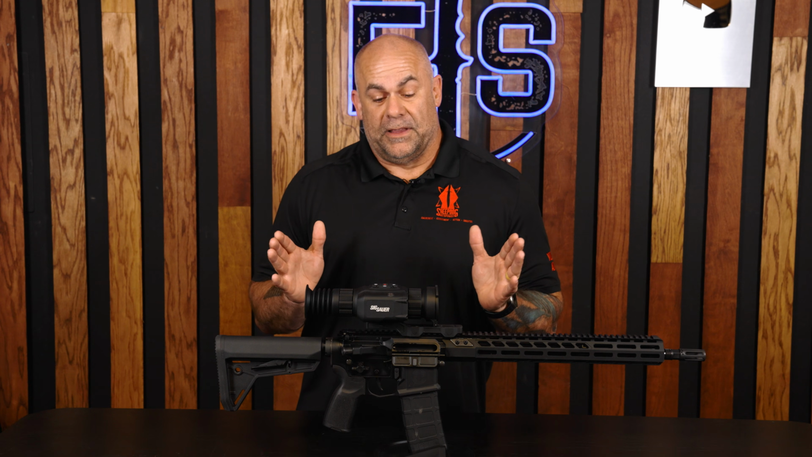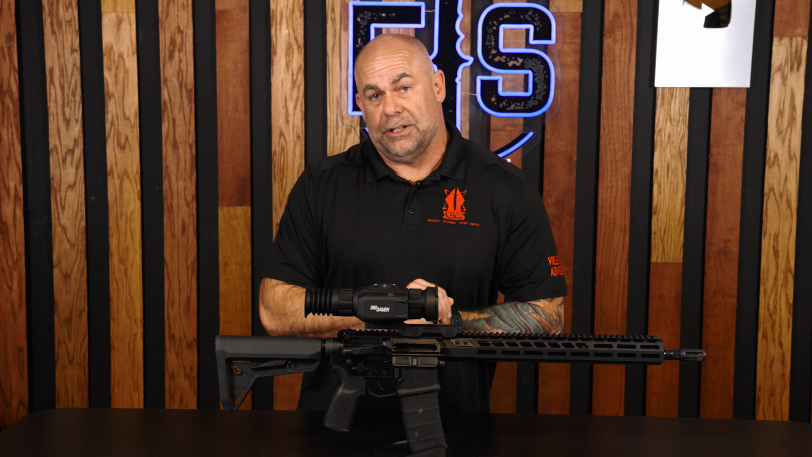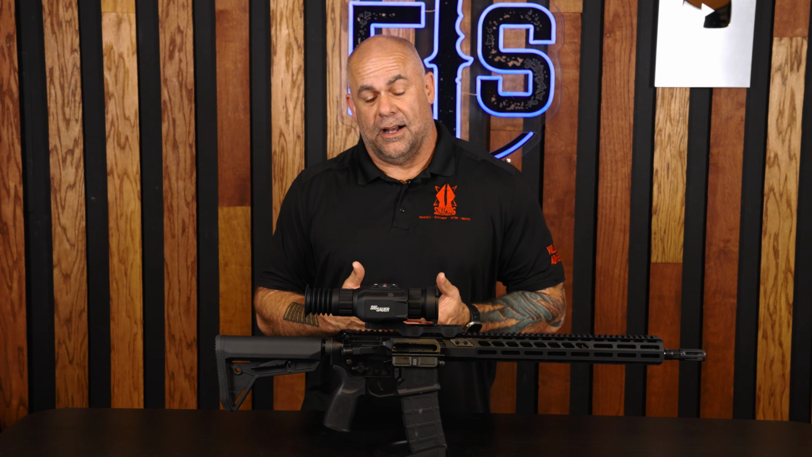The next pro for this thing is that integrated laser rangefinder. This is a complete ballistic calculator with a very accurate laser rangefinder already built into it. Again, prevents me from having to use a secondary source, especially if I'm using it in low light situations. Having that laser rangefinder is clutch.